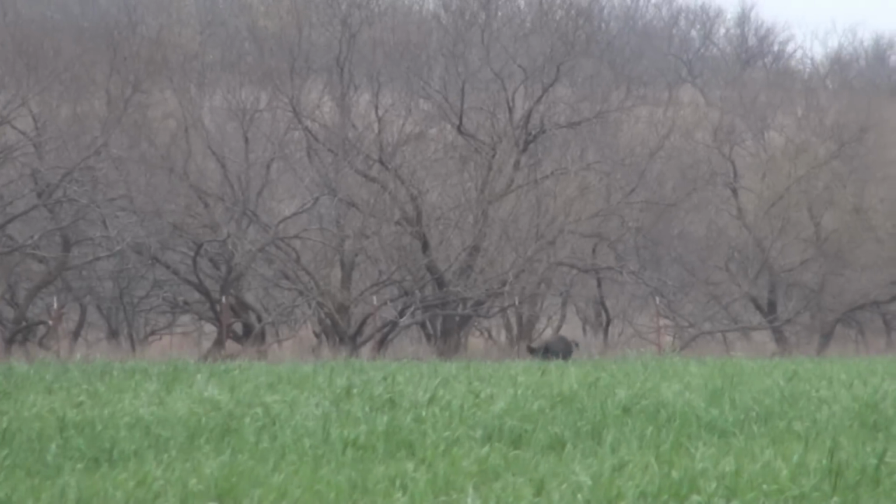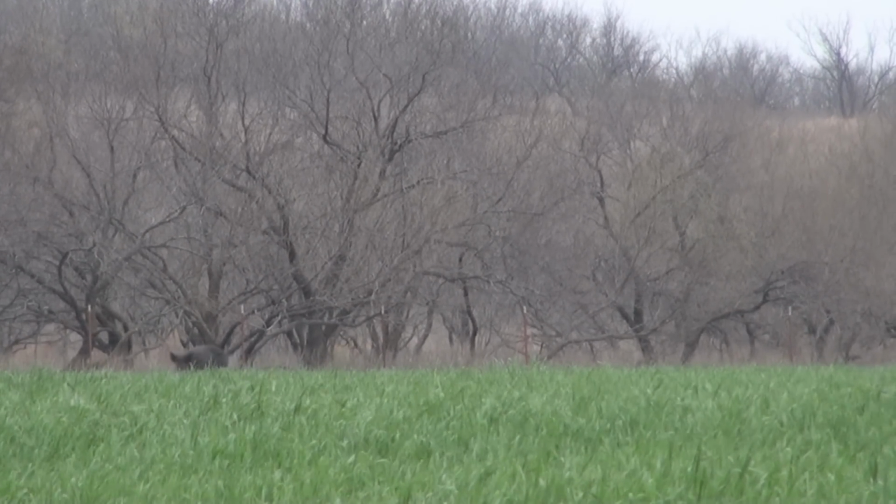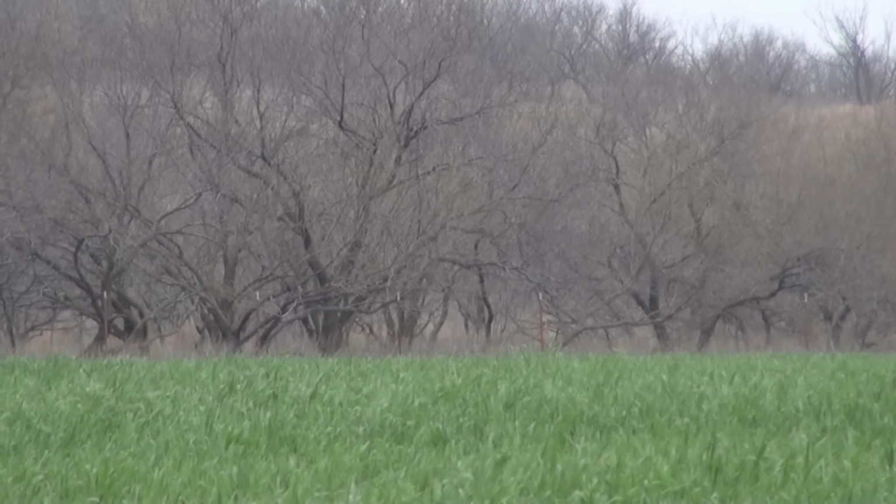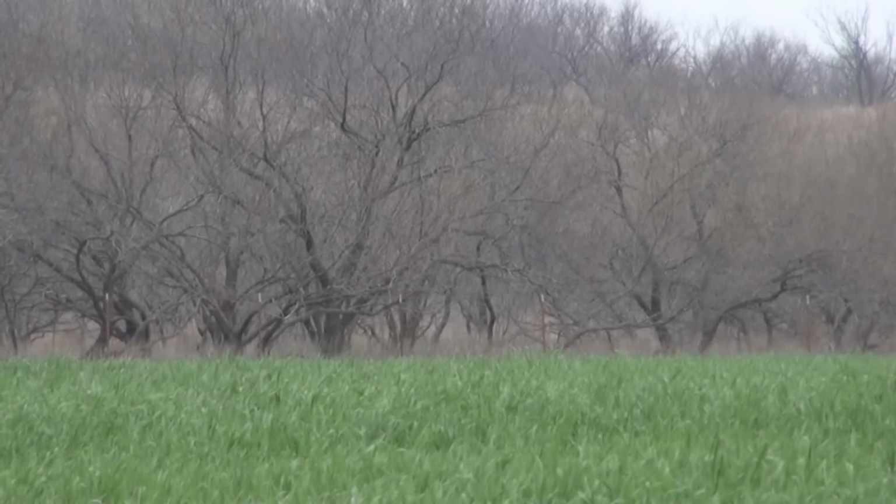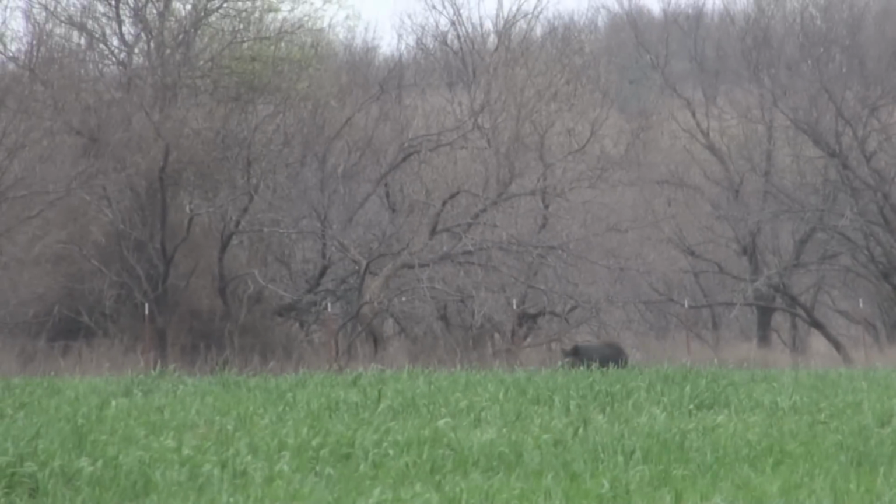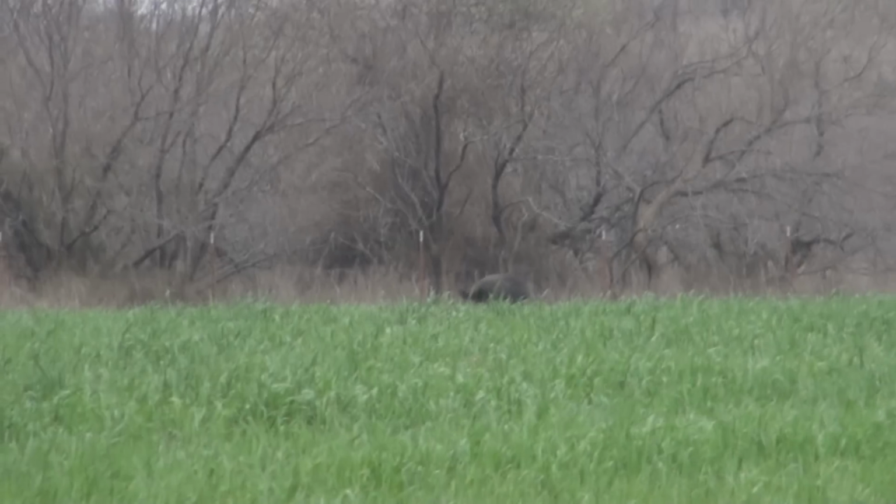It's alright, this other one ain't through the fence yet anyway. That pig's watching you move. You just stay on this one. Yes, dear.